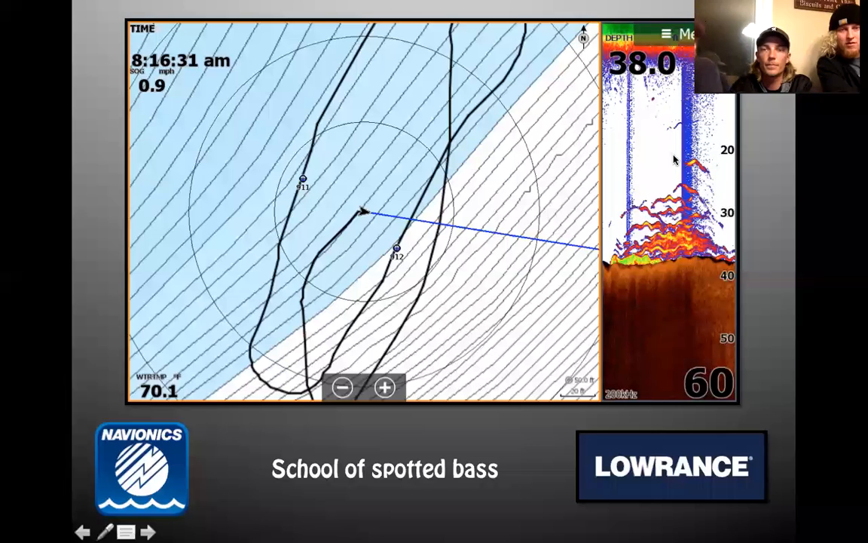This can be hit or miss. Sometimes they're active, but sometimes, after a long practice and a tournament going on, these fish all of a sudden get boat shy. You need to stay away from them. You can't get right on top. I've had it come right up, look at the boat, and then it's like they disappeared and they're gone.